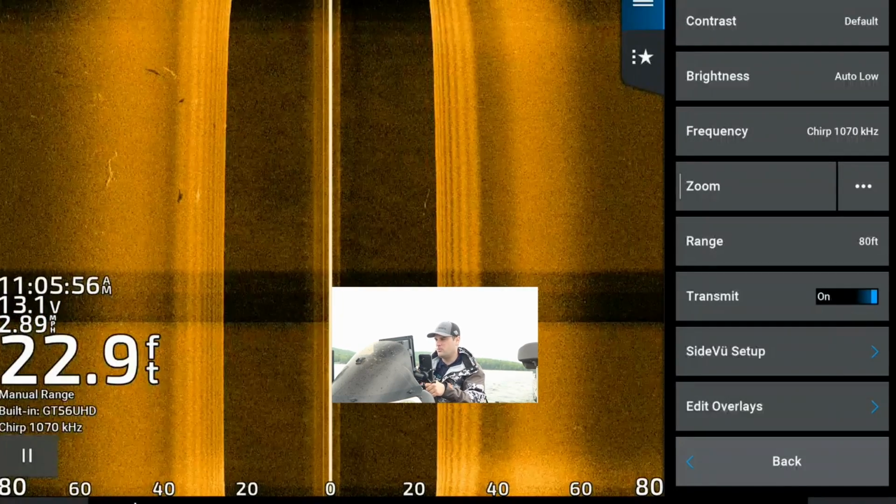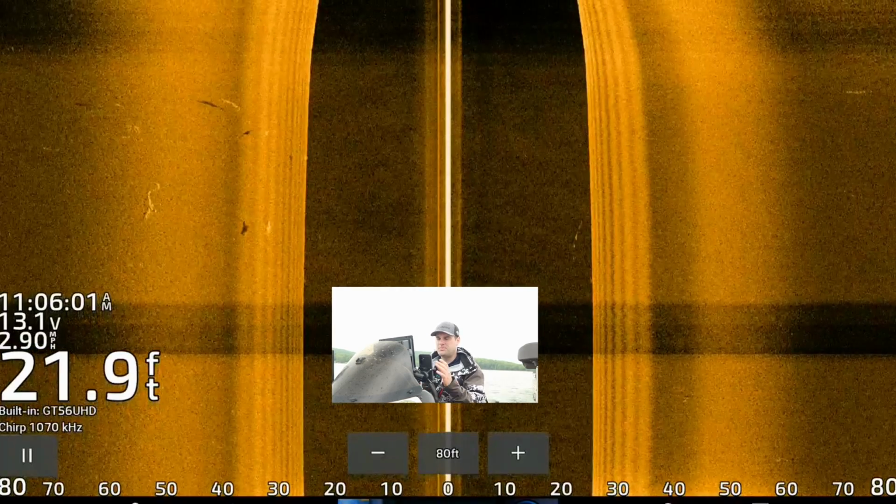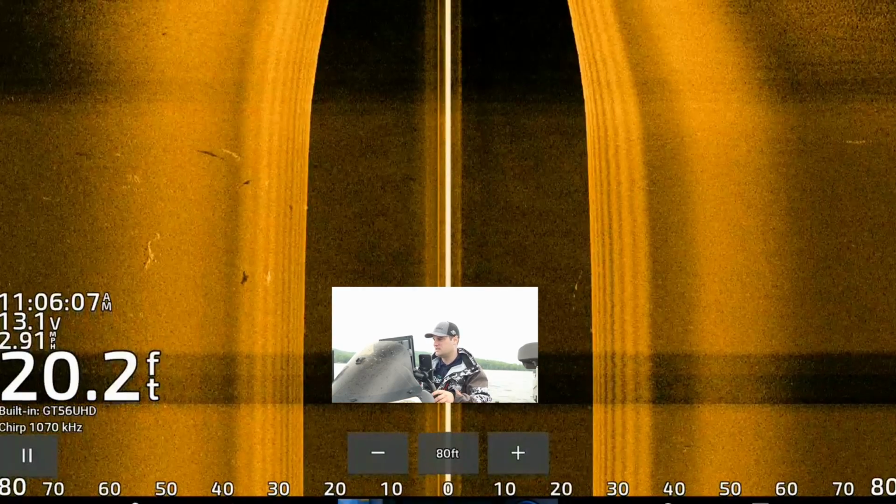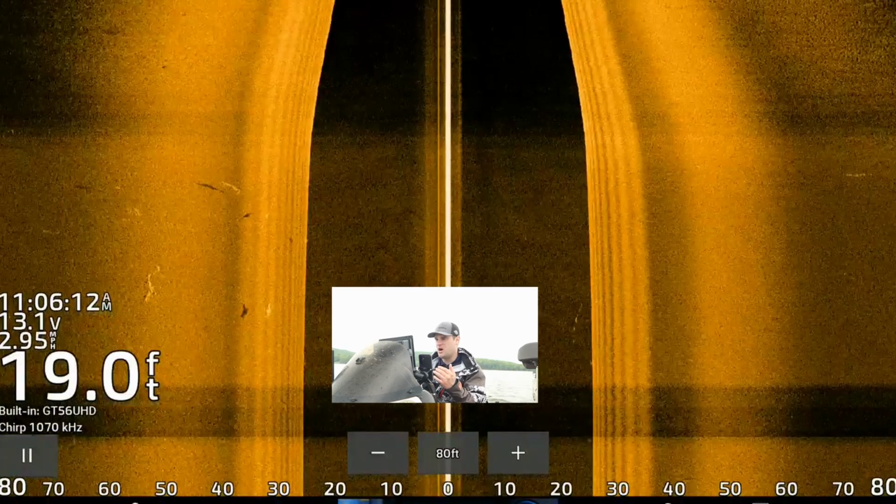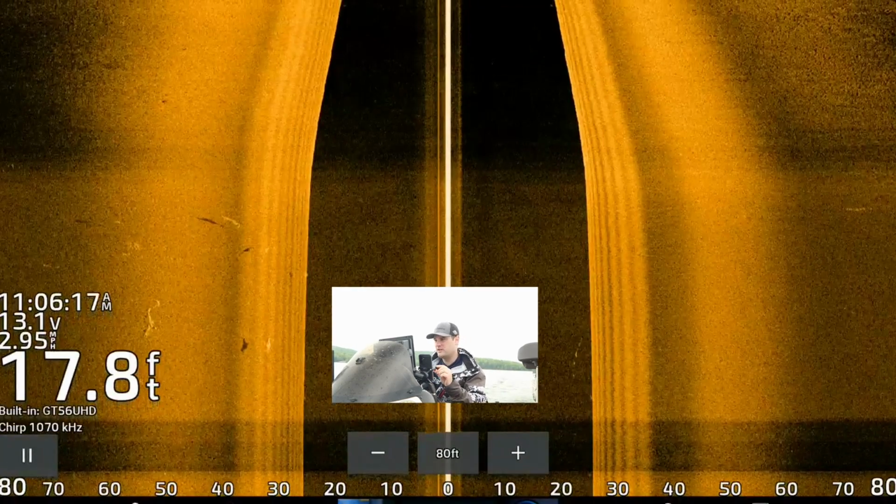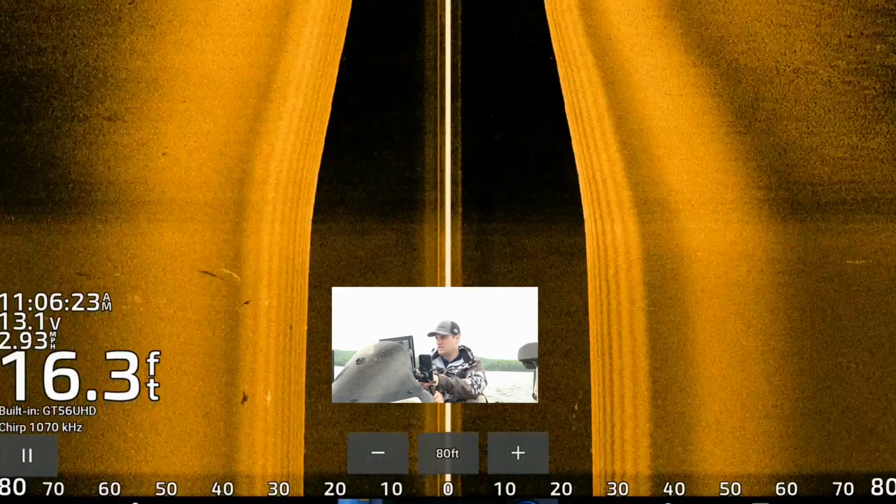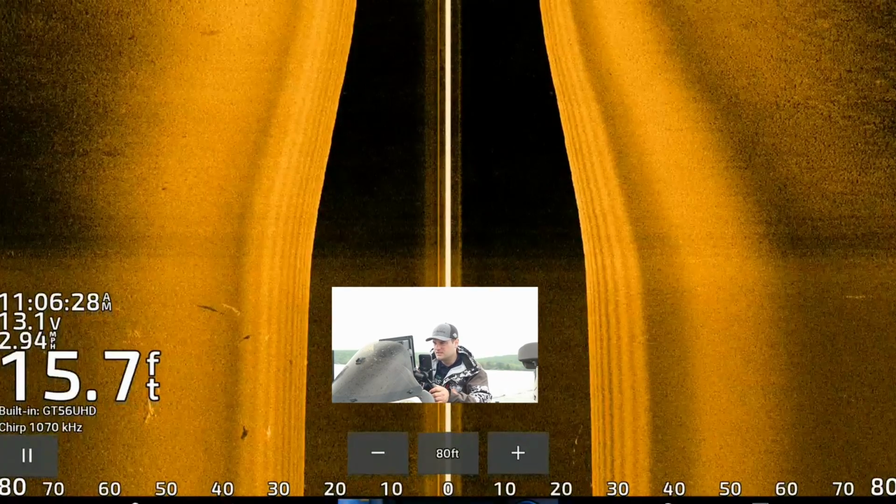And then when it comes to range for side view, it depends what you're trying to do. Right now I'm just trying to find pieces of cover, stumps, brush piles, maybe a stake bed. I don't know if they do that here in Tennessee or not, but all I'm looking for is a big piece of cover. I'm not really looking for that individual fish. If there's a big school of fish, they're still going to show up. So I'm usually running 80 to 100 feet left and right of the boat, trying to find that big piece of cover. Did I miss one here?